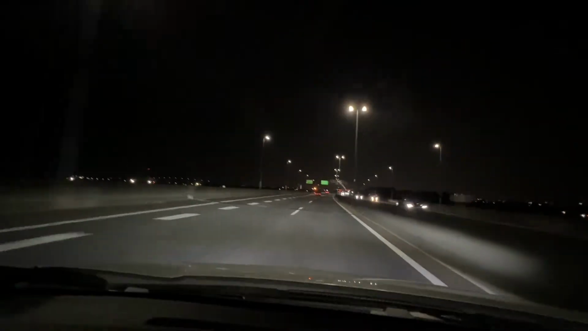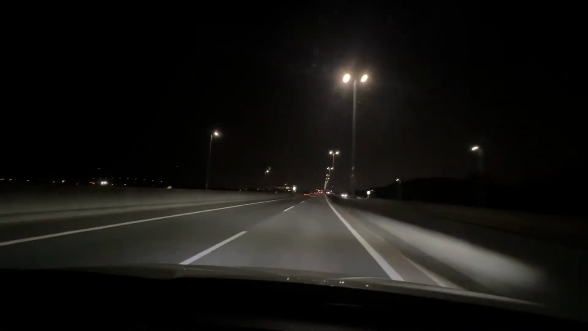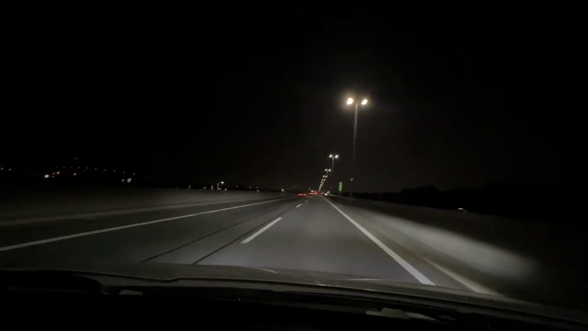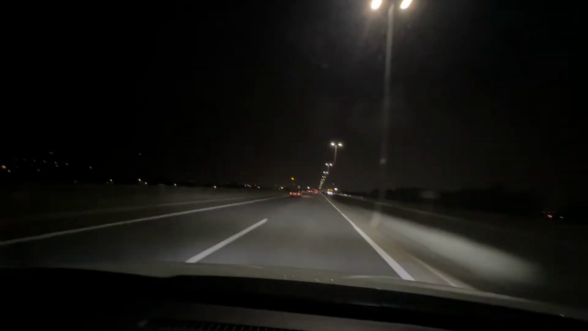To our right now is Kishiwada City, and to the left is again the industrial zone of Osaka. It would be interesting to come and drive this in the daytime, so you could maybe see more of what's out here.